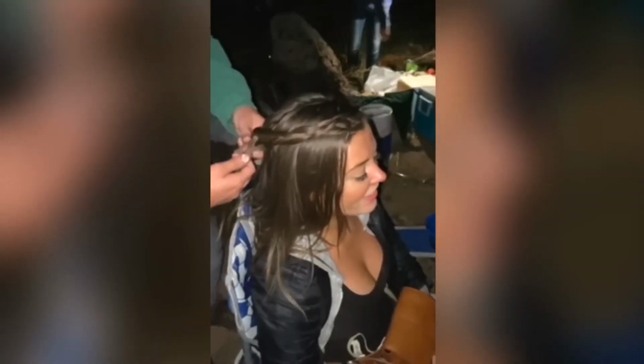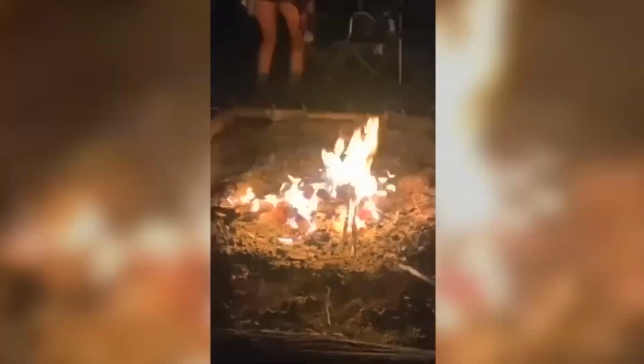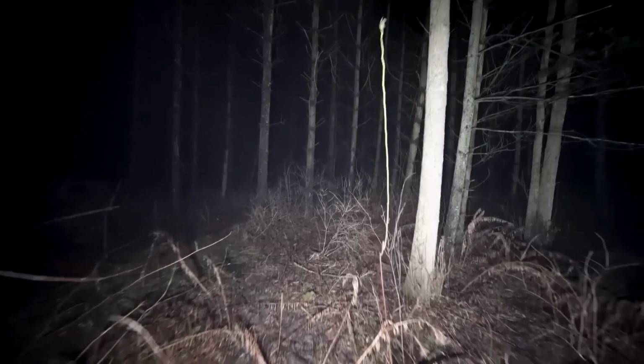Some friends were having the time of their lives camping in the woods, having snacks and a bonfire and movie night. But then one of the friends went somewhere and minutes passed, but she did not come back. While they were all worried, they had to go check on her. And as they ventured deep into the woods searching for the friend, at first they hear her scream.